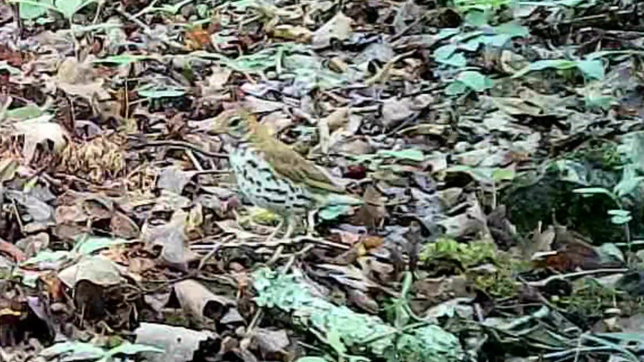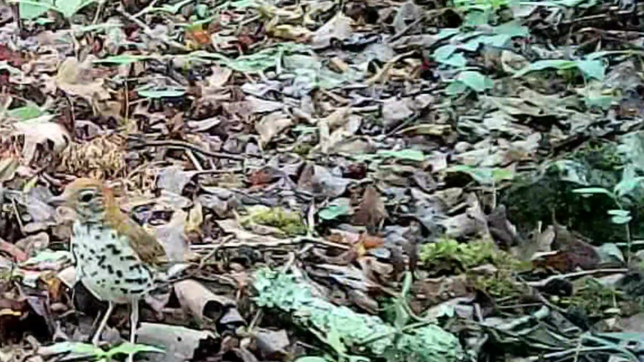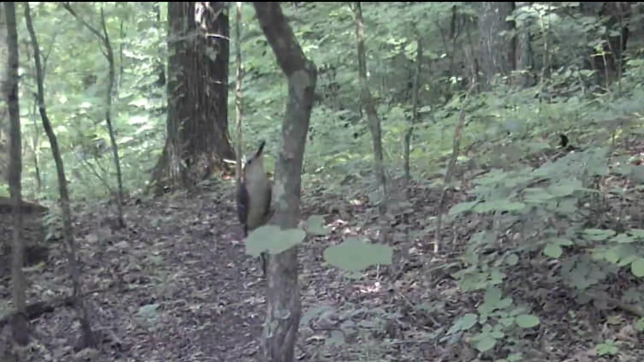There's the little songbird of the woods, talking to himself, the thrush. Ain't he pretty? And there's old Thrasher. They don't call him Thrasher for nothing. And there's a beautiful little woodpecker.